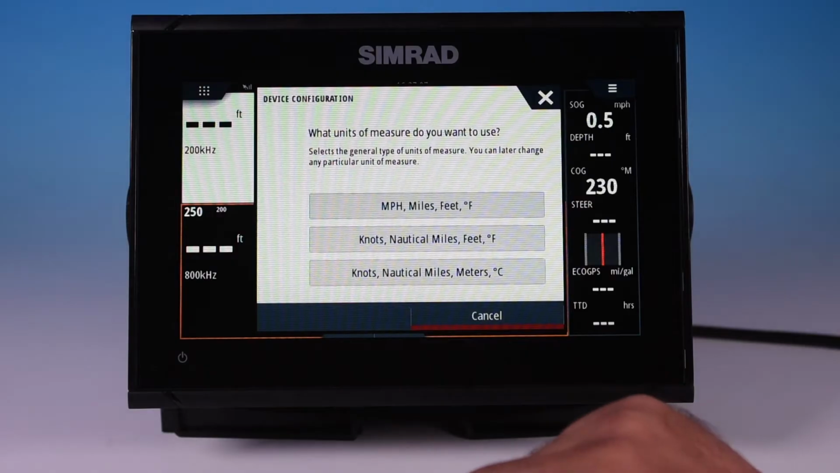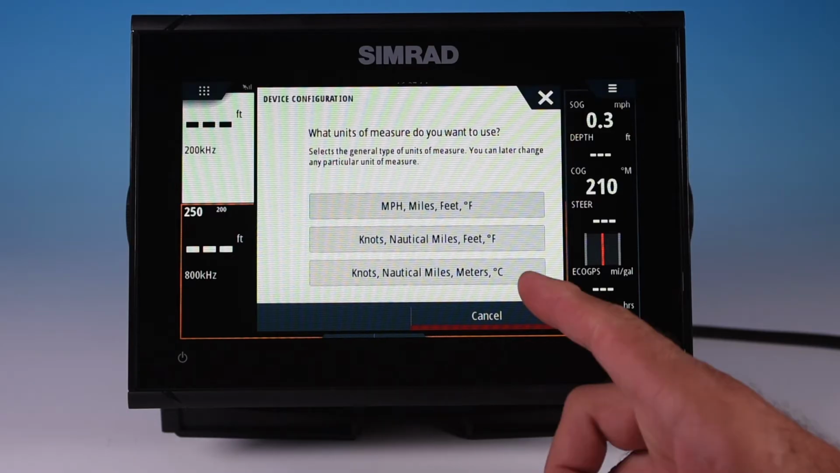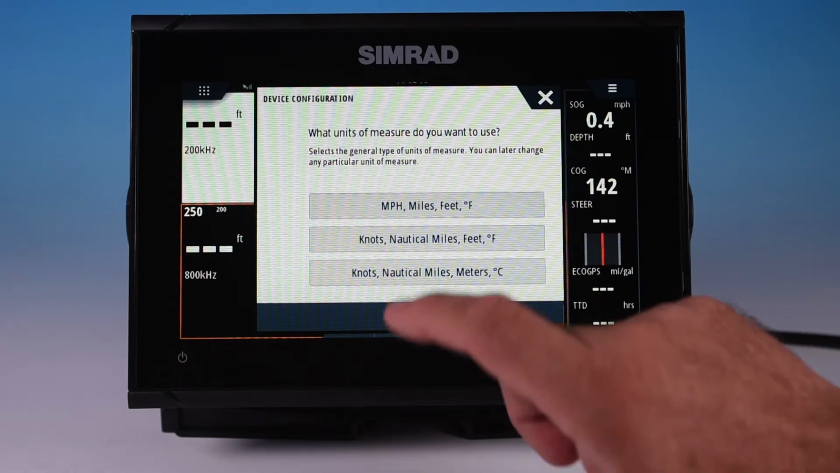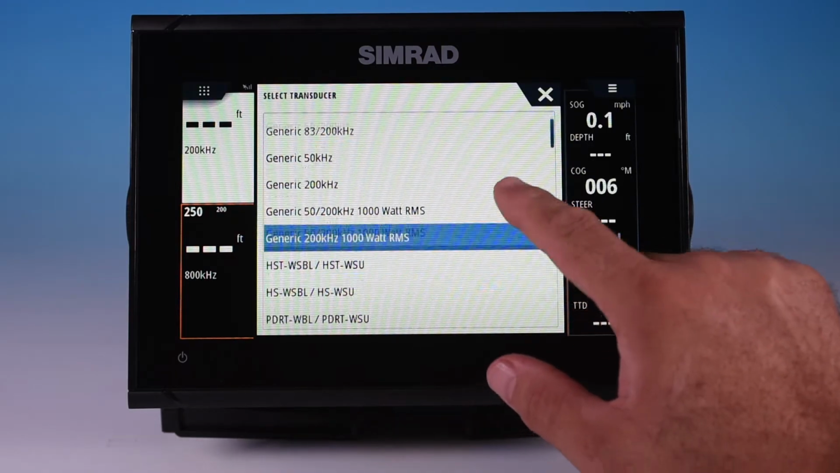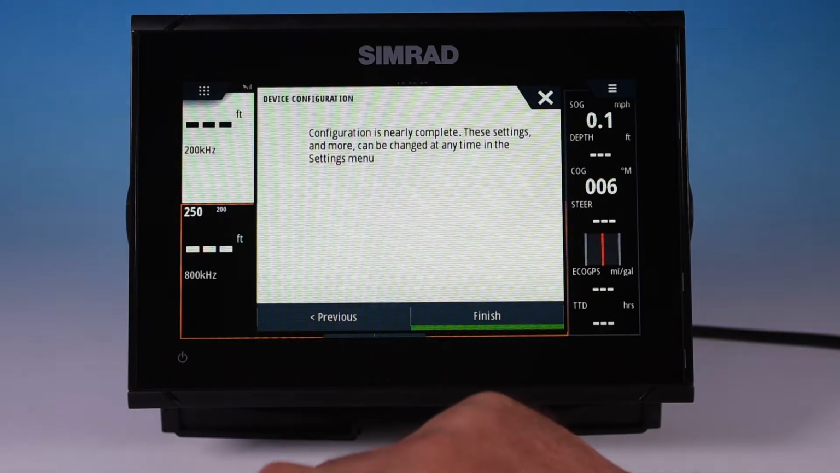So we'll select that. At this point you can select your units of measure: miles per hour, knots, nautical miles, feet, or meters, and degrees Celsius or Fahrenheit. We're here in the United States, so we use miles, feet, and Fahrenheit. Now, select transducer. It may automatically detect the transducer that's in the box or not, and this is kind of important. If it doesn't, you need to select the right transducer, otherwise it's not going to give you good readings. This one came with a total scan medium high, so we'll select that one.